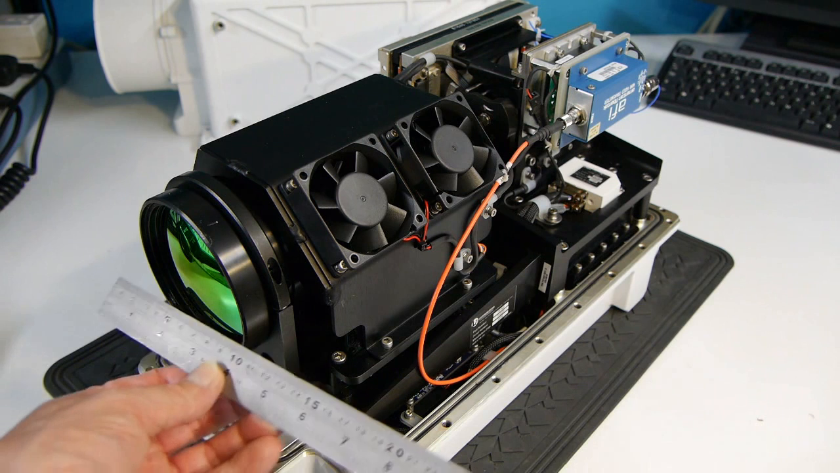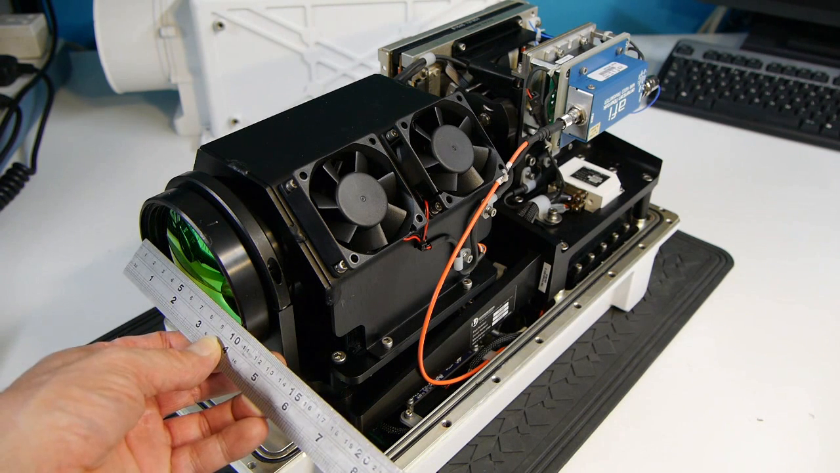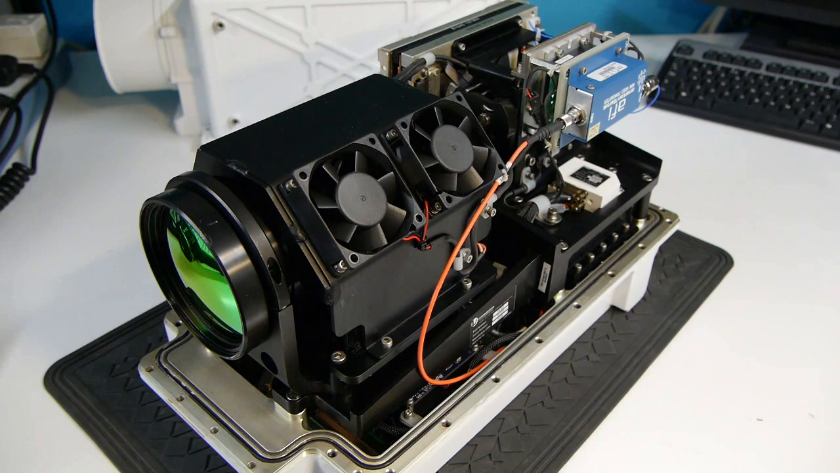So the lens here, if I just put a ruler next to it, we can see that the aperture of the front element is actually about 90 millimeters. Now this lens is specified as being a continuously variable zoom from 48 to 342 millimeters focal length and f4. The lens assembly takes up quite a lot of the length of the unit.